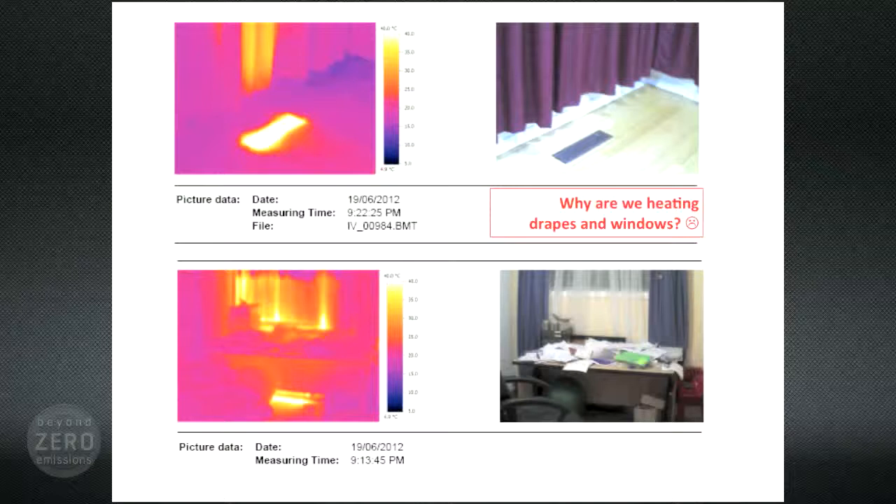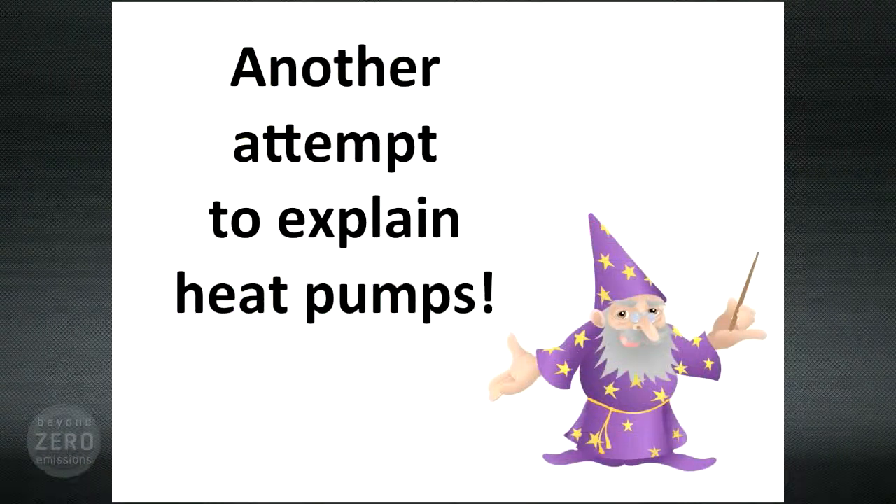What the Bayside buildings plan does recommend is that your home and even your hot water can be heated with a heat pump. For those of you who attended Trent Hawkins' presentation on the buildings plan back in September, you would have heard an explanation of how heat pumps work. But I'm going to have another go explaining this technology, aided by my last thermal image. Why are heat pumps so hard to explain to people? They're not magic, but they are counterintuitive.